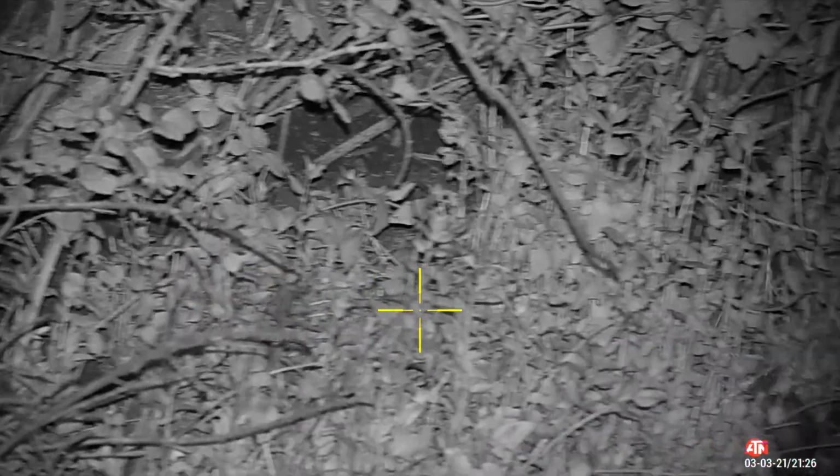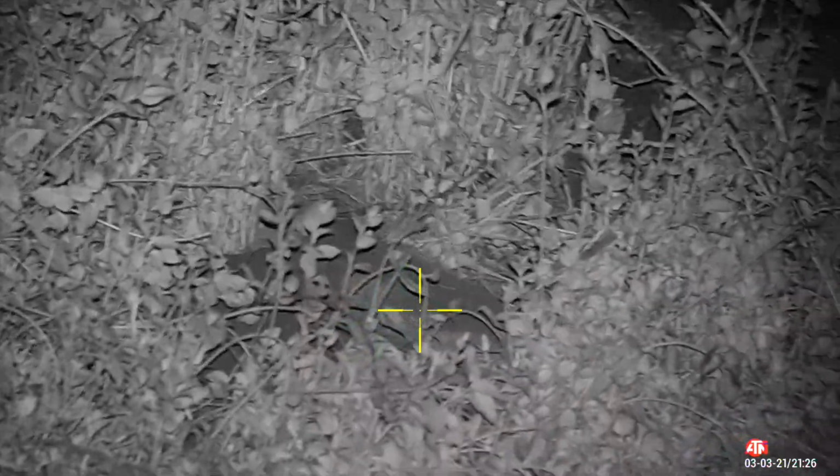Oh yeah, he's flapping around. I literally could only see his eye. Yeah. A quick check with a Pulsar Accolade confirms it is indeed a headshot. You can even see the blood splatter on the vegetation there.